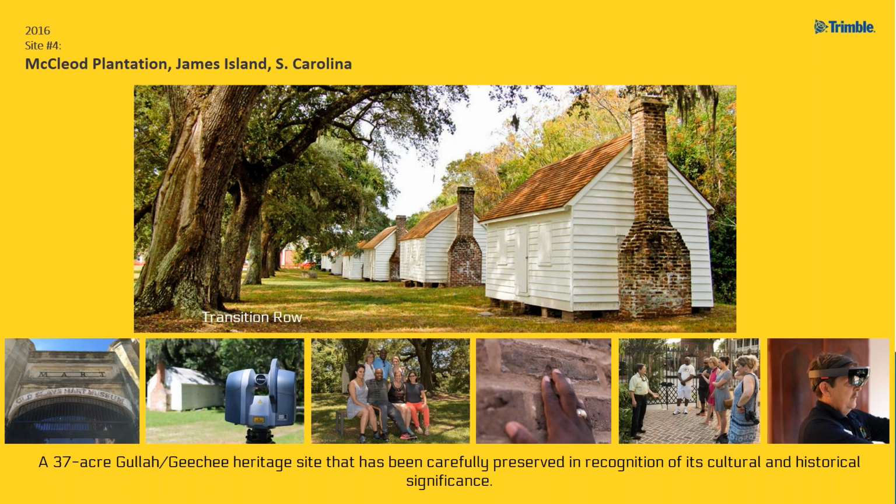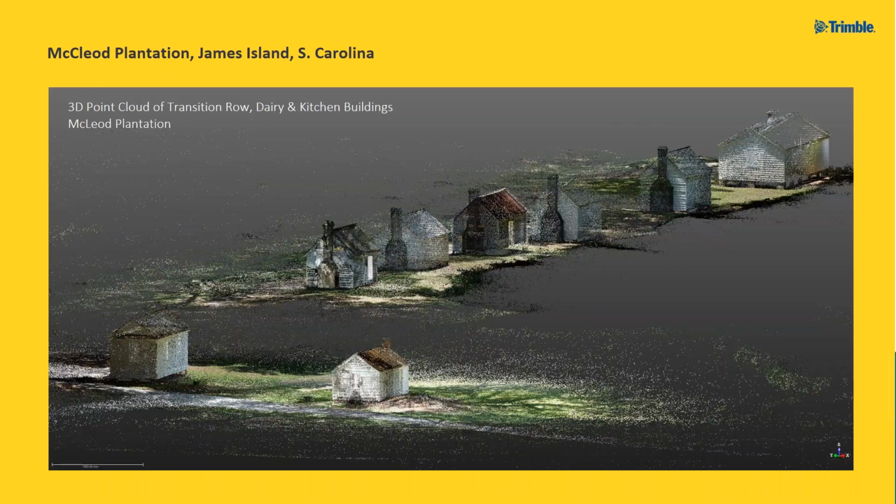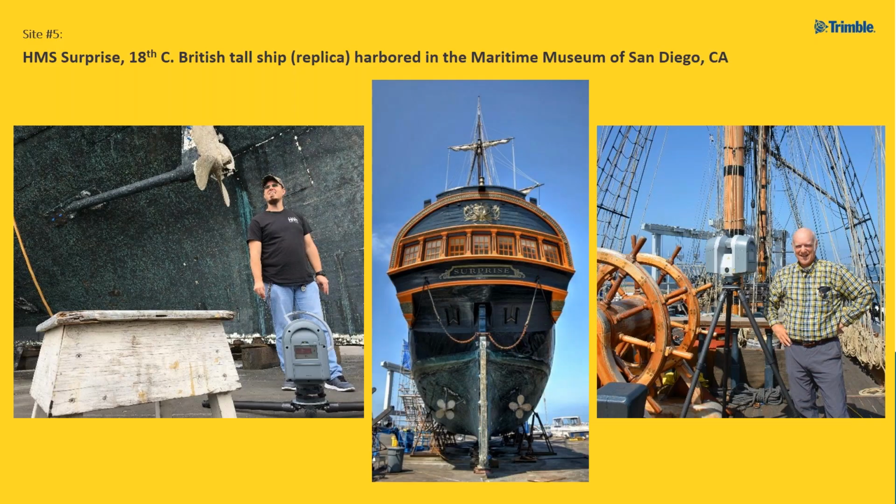And so there are wonderful people at this site. If you're ever in South Carolina, I highly suggest visiting this. It's quite the experience. So we took a group of teachers down here as well to visit from Boulder Valley School District. And this is some of the point cloud imagery of those same dwellings on the top middle up to the top right, and then on the lower left side, a dairy building and a kitchen building, which were almost always separate buildings back in the day.